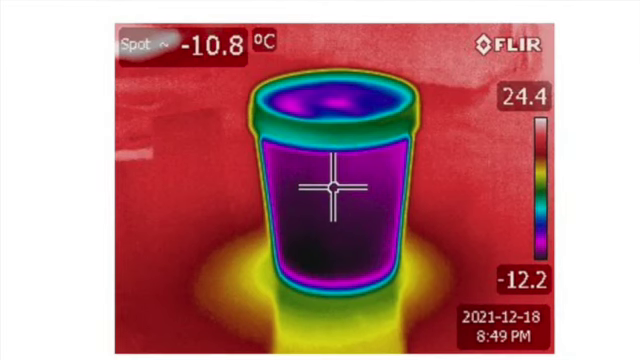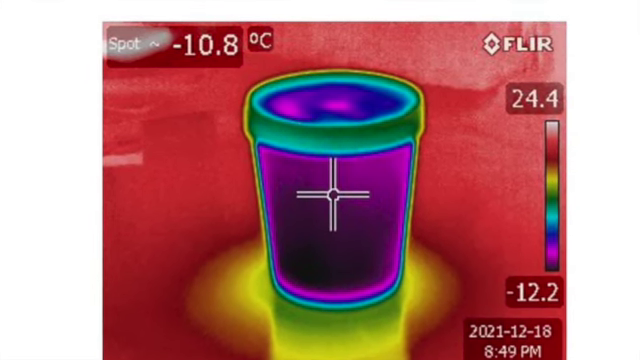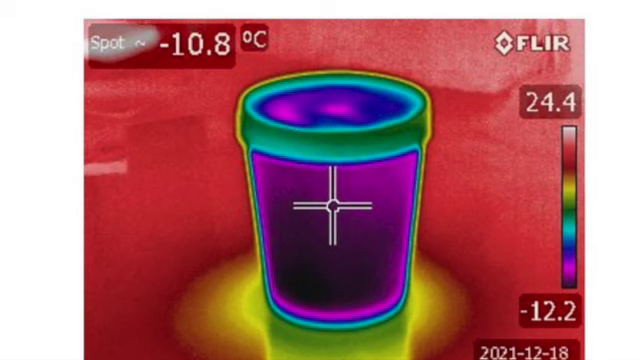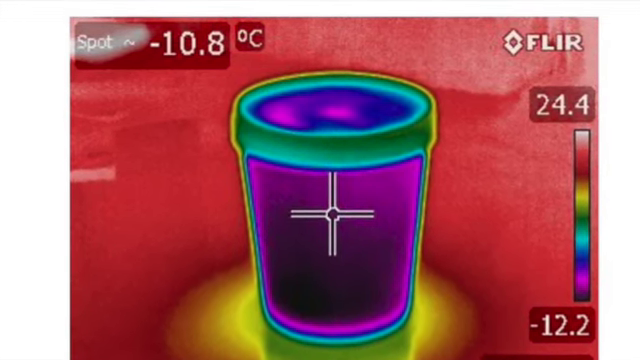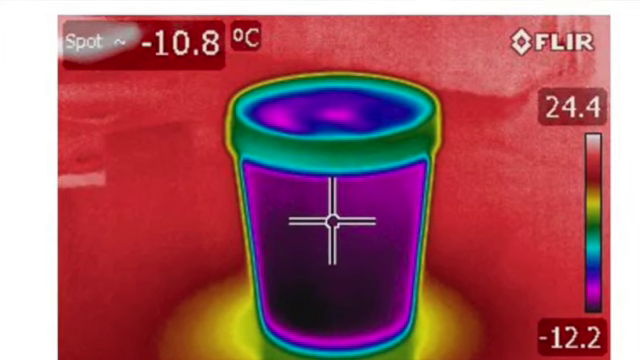Of course, even cold objects emit infrared radiation, just a lot less. For example, this image shows a tub of ice cream. The coldest part of the picture is the black area. And in the top left-hand corner of the screen, you can see the spot temperature in the centre of the image is minus 10.8 degrees C.